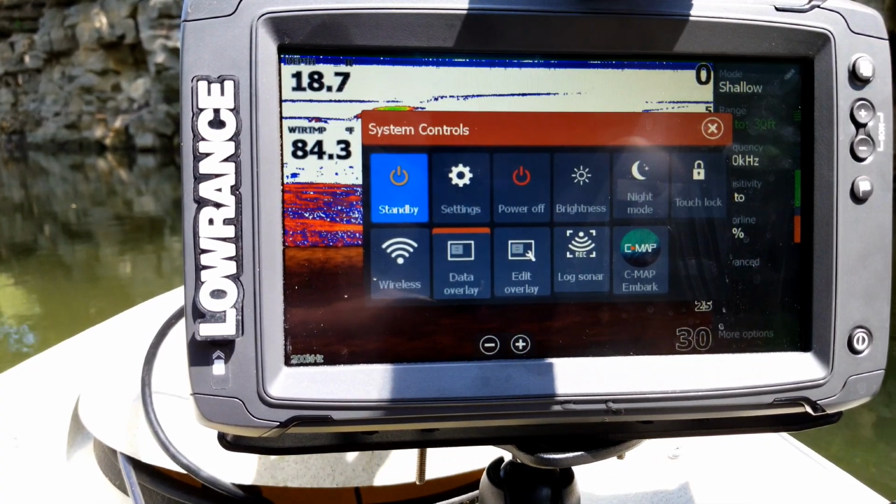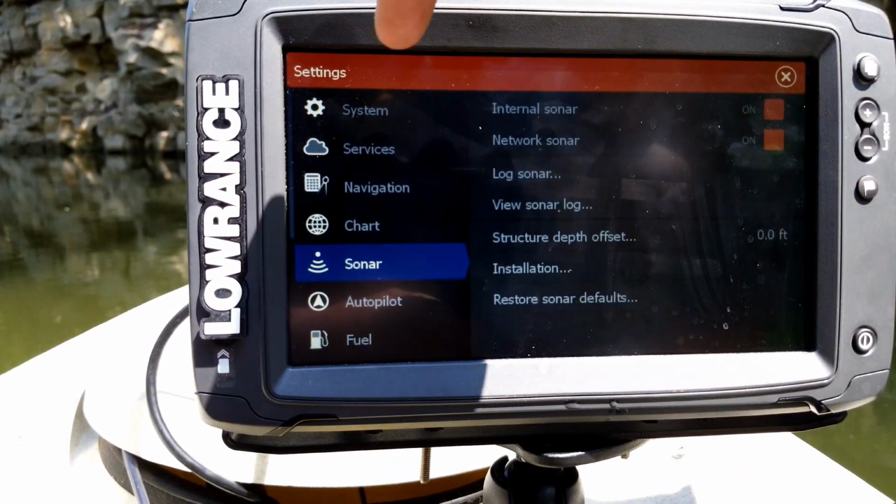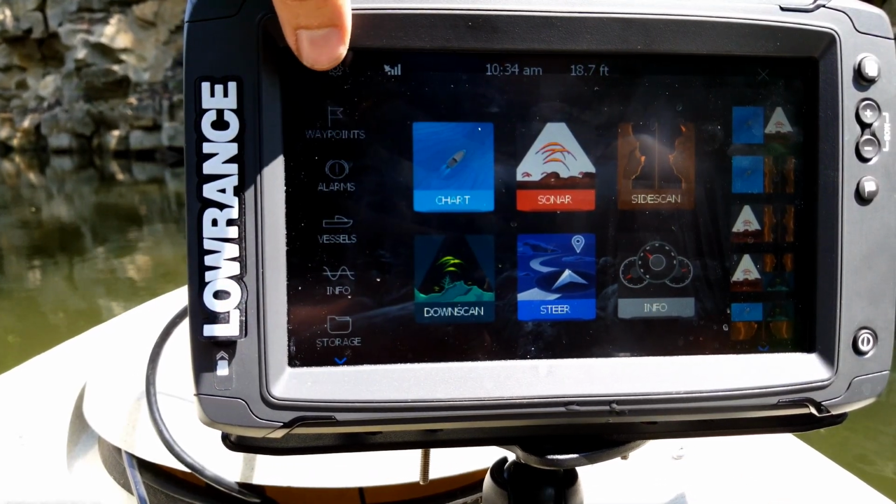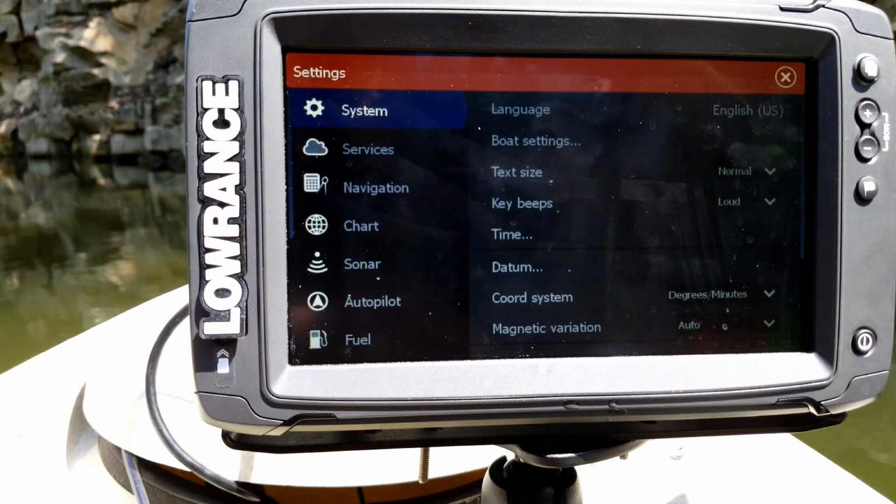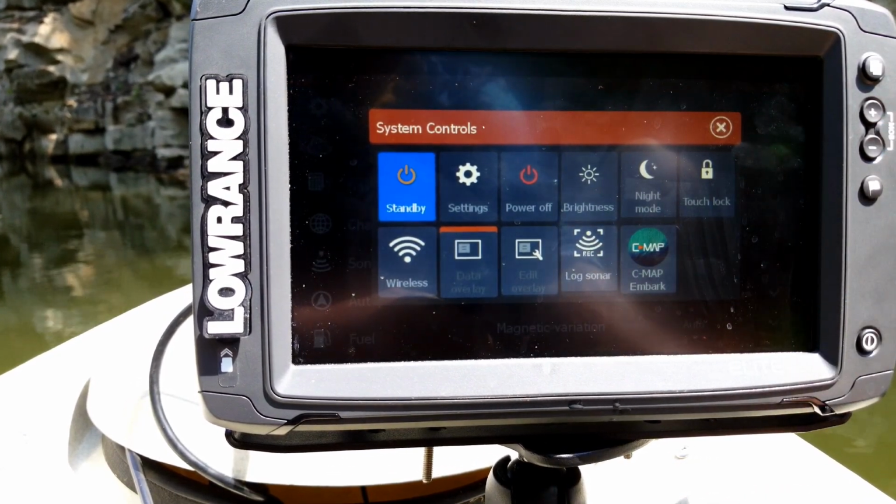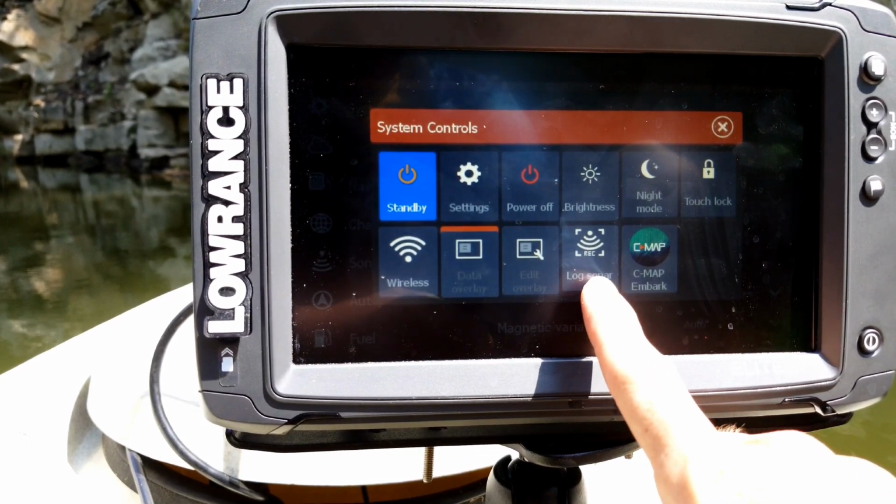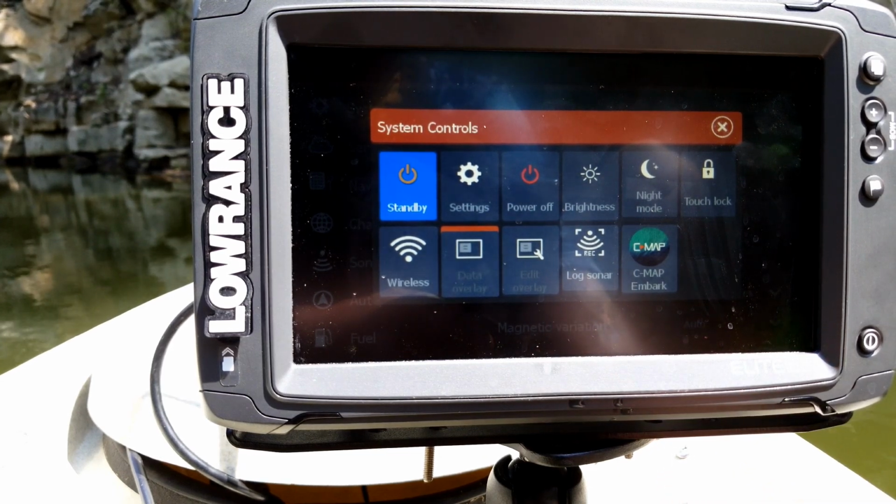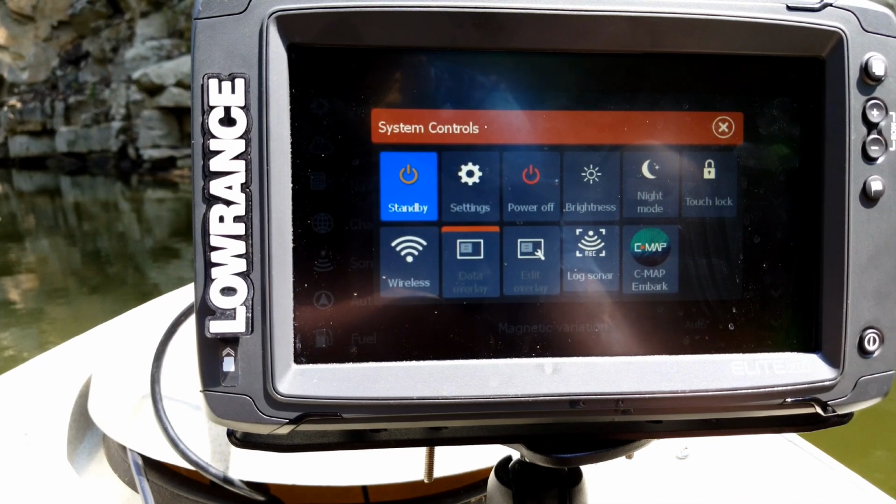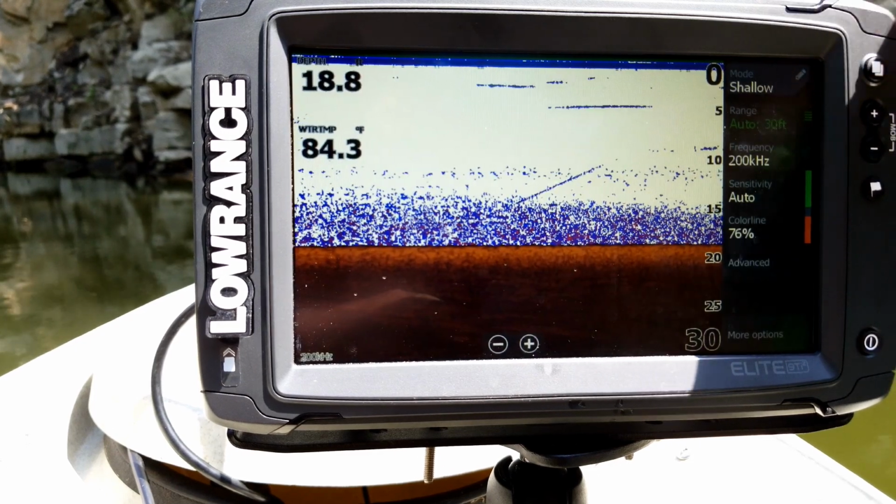Now, if you want to go to your settings, you can just hit your settings button right there, which takes you right into the settings, same as if you hit your pages button and then click on the little settings gear up in the corner. Takes you right into the same screen. I've seen a lot of people who want to log their sonar. So it's real quick access: hit right there to start recording, and whenever you're done, hit it again to stop it. So let's go back here to just our regular screen.